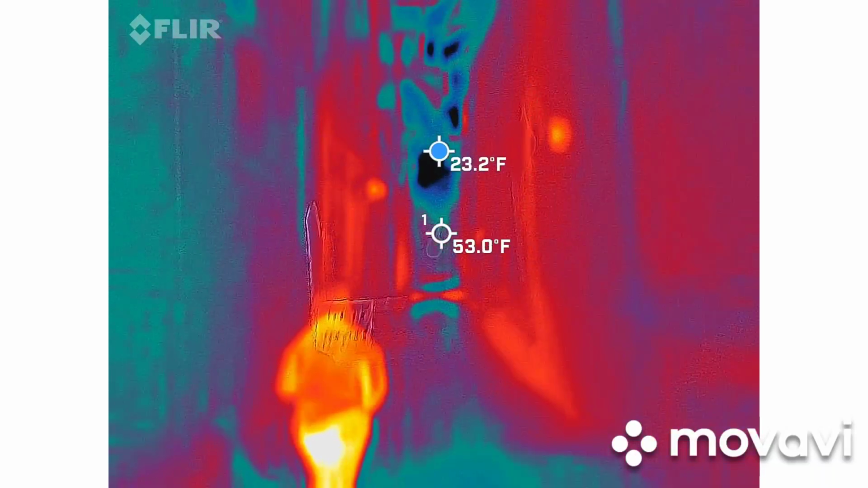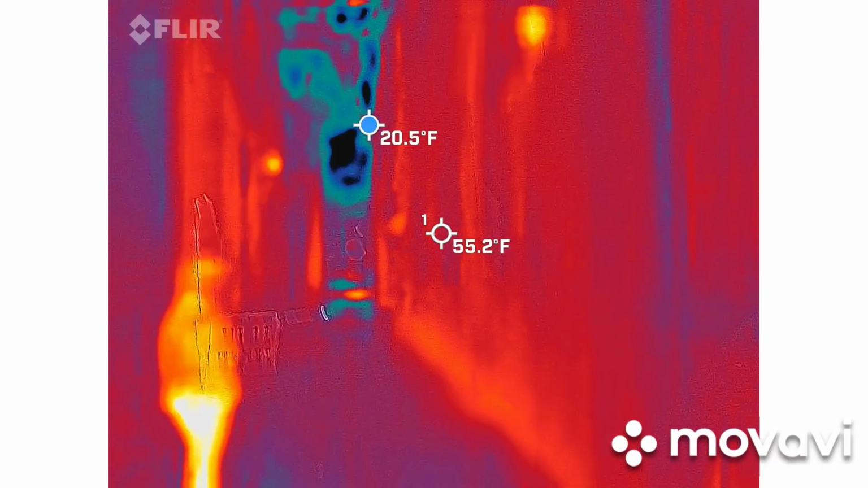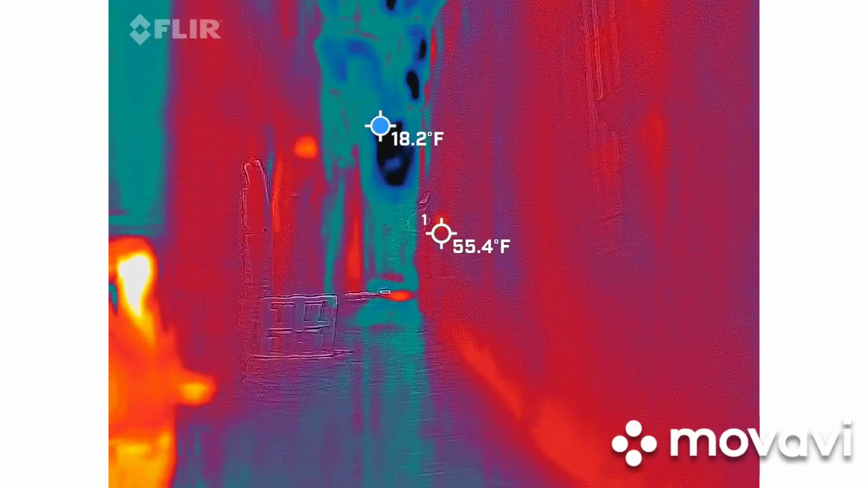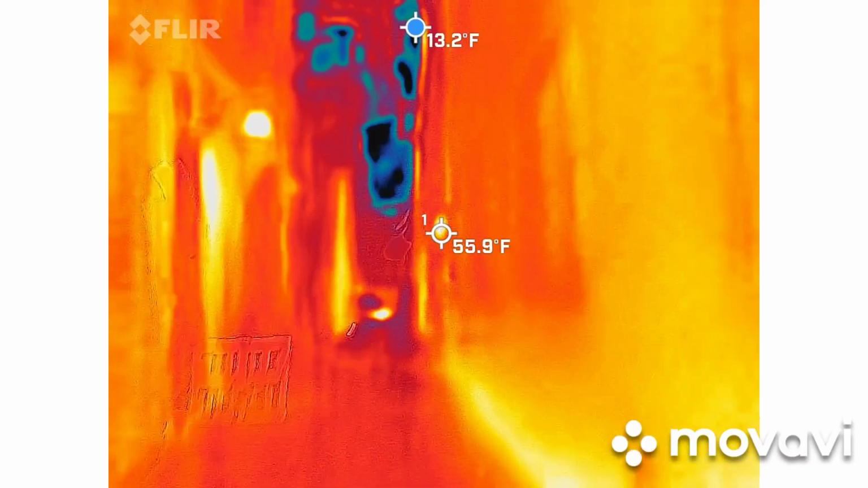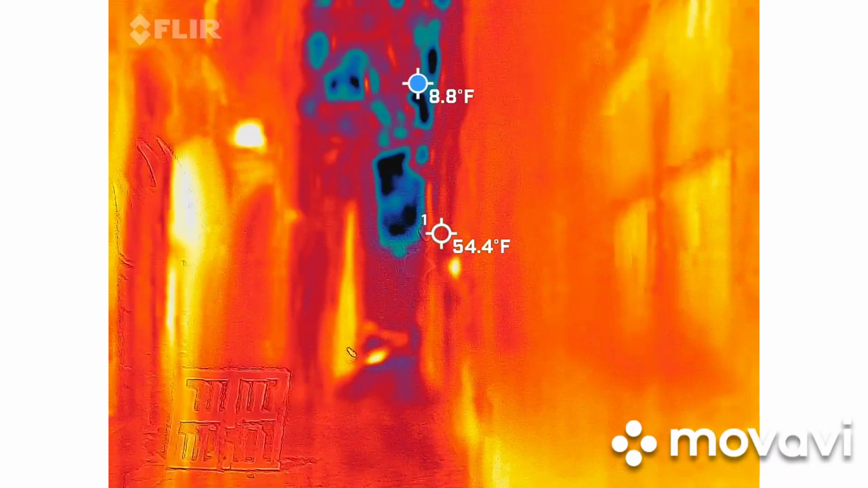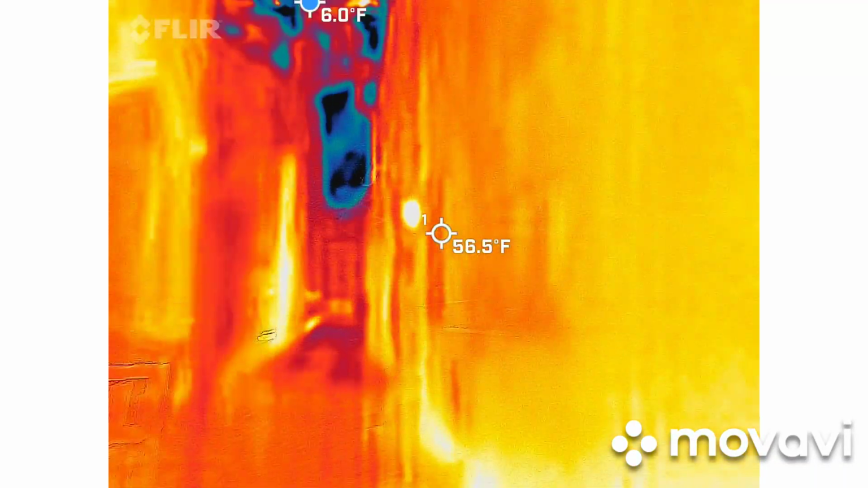The circle is at the end of the alleyway, which is really funny because this is where we're going. Get anything out of that now? Landing, Beverly Hills.